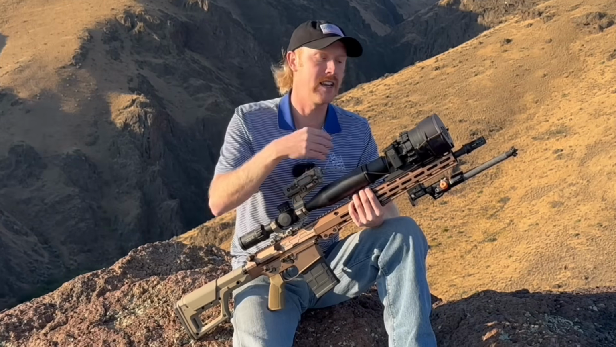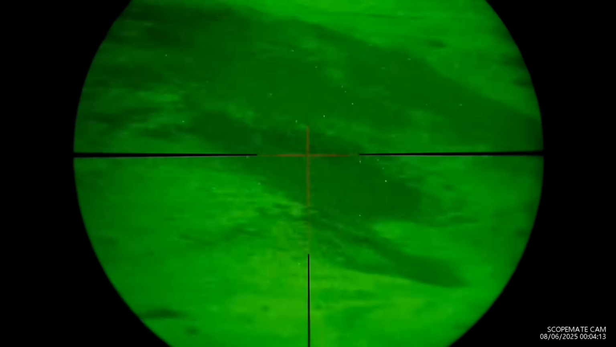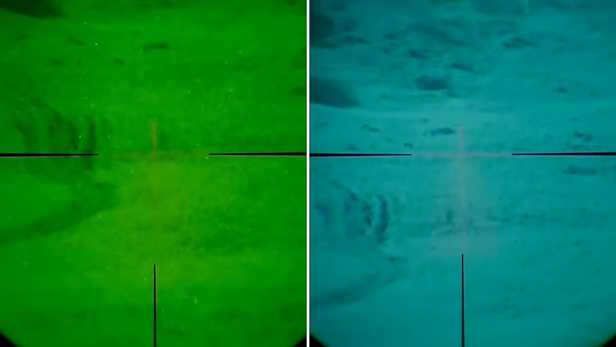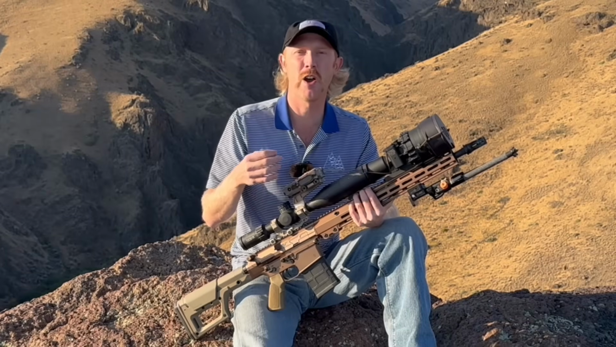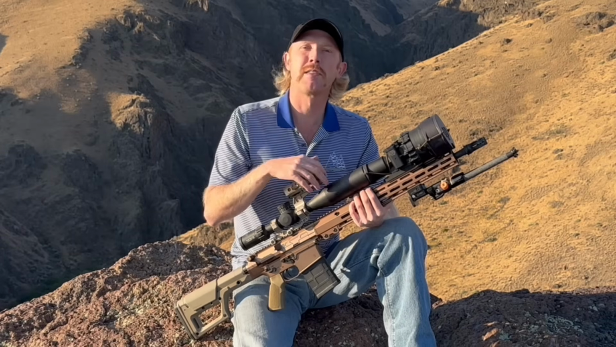Well, I tell you what, just initial impressions, when I look through my unit being a used green phos with who knows what tube in it, who knows how many hours of use, versus that white phos unit from See the Night, my initial impression is, holy cow, that white phos unit is unbelievable. And in my opinion, yes, it is a very noticeably nicer unit to look through. Yes, it's white phos. So white phos to me is going to be an advantage over green phos. I prefer that.